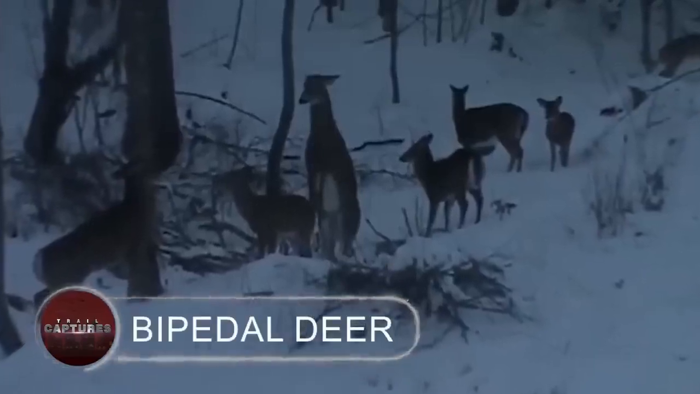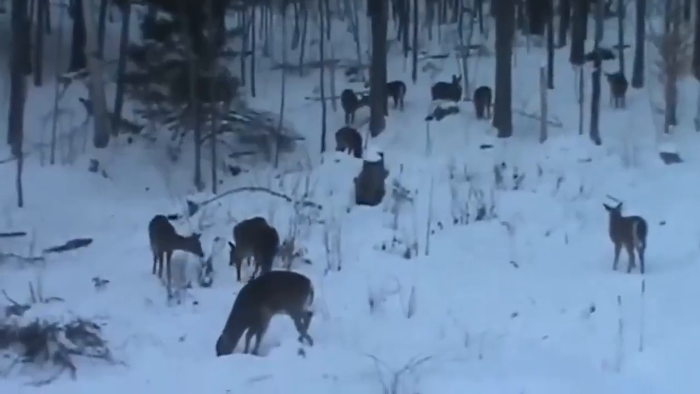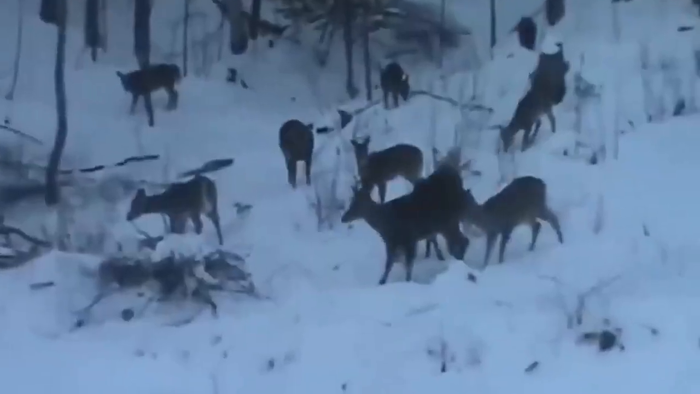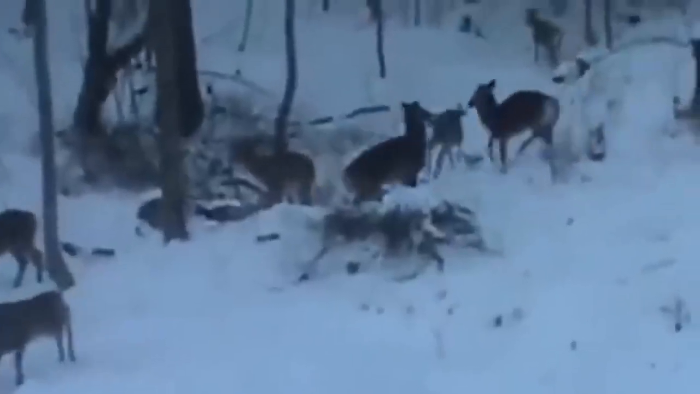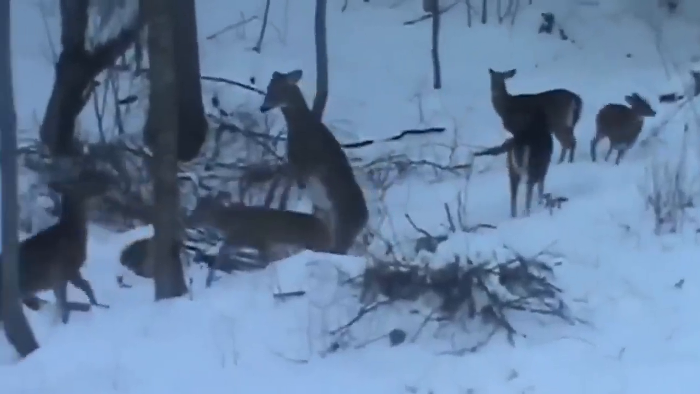Bipedal deer. A woman was taken aback to witness the peculiar behavior of a herd of deer that had wandered up to her house as she was filming them. Everything was going along normally until all of a sudden there was a wave of unease among the herd, and some of them fled, leaving the others behind. Until one of them chose to rear up on its back legs in order to display the object's hidden power.